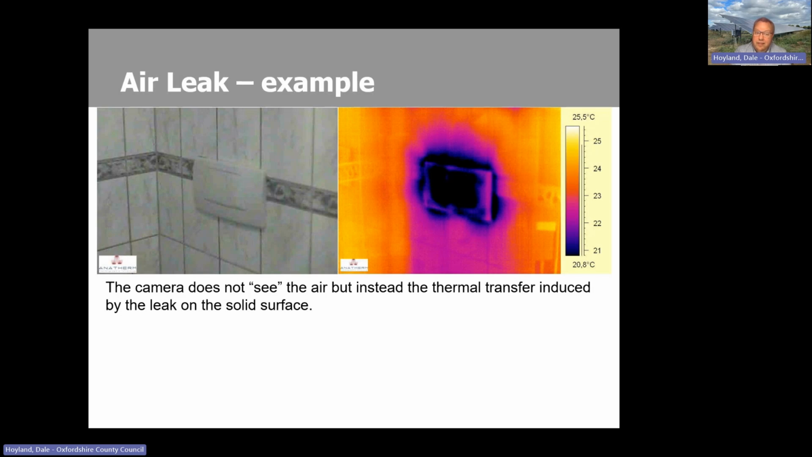So the first example for an air leak, this is actually a push button for a concealed cistern for a toilet that's behind this wall. All looks fine, excusing the decor of the tiles from the 1980s. All looks fine visually, as you can see on the left, but the thermal image shows just how much air is leaking past that kind of plastic button. Yeah, fairly significant heat loss or cold air coming in just for that one device.